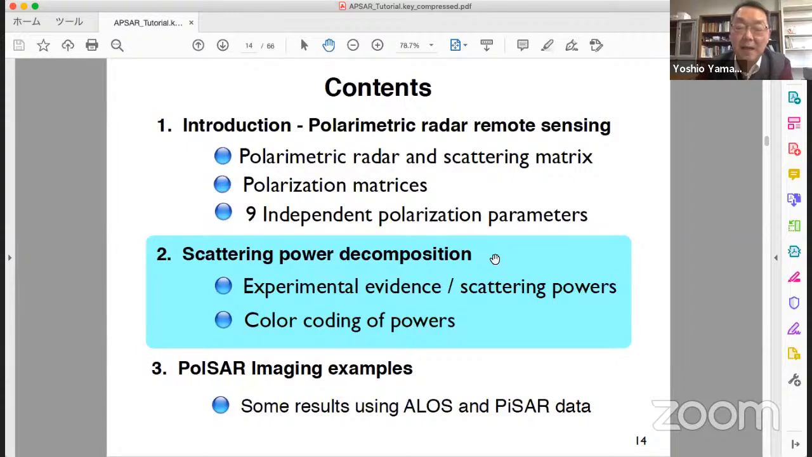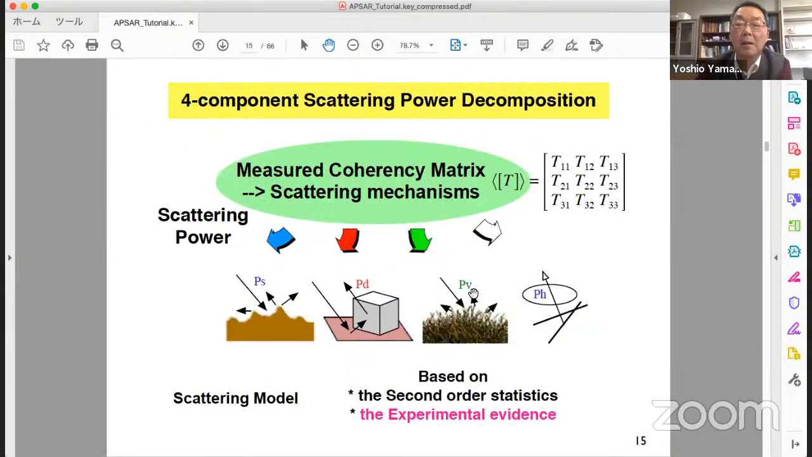This scattering power decomposition is based on the experimental evidences of measurement. The concept is just like this. Measure the scattering matrix; from the scattering matrix, we can create this coherency matrix.